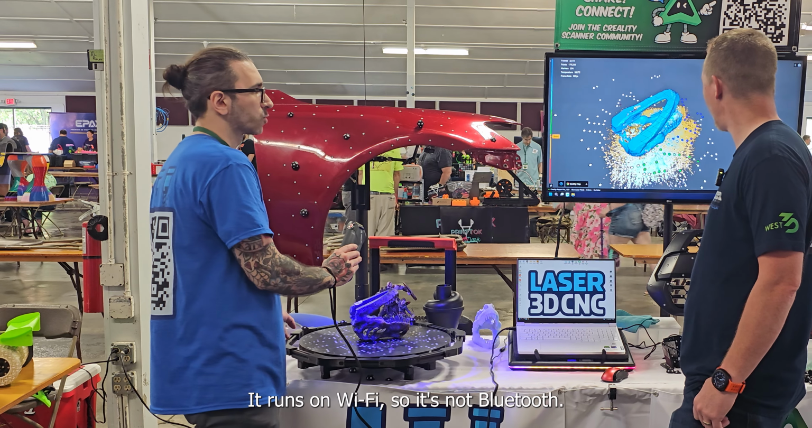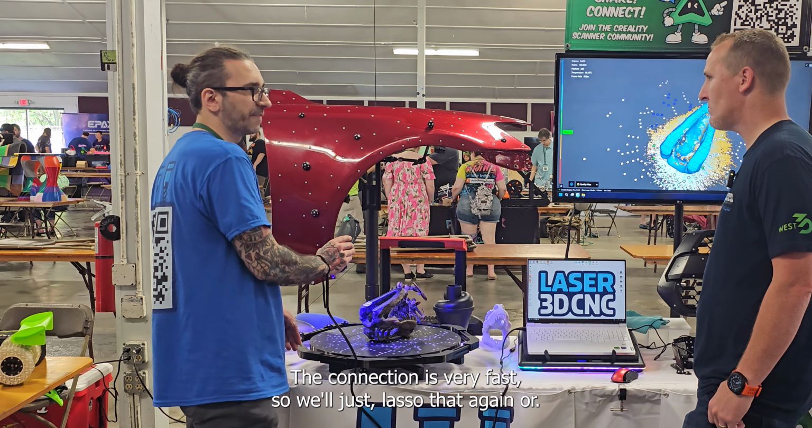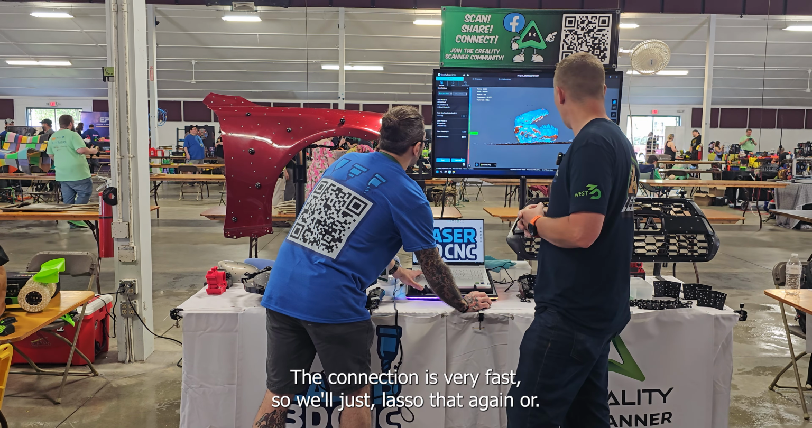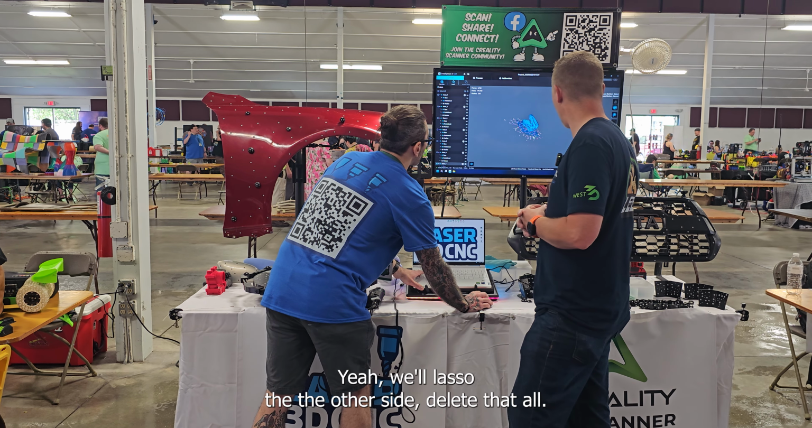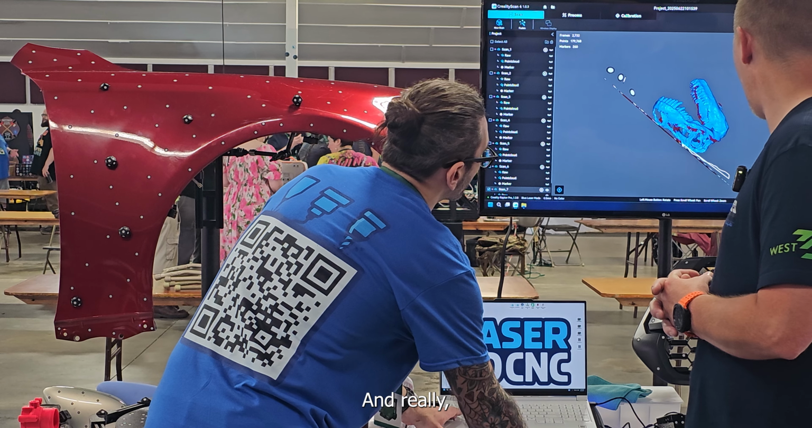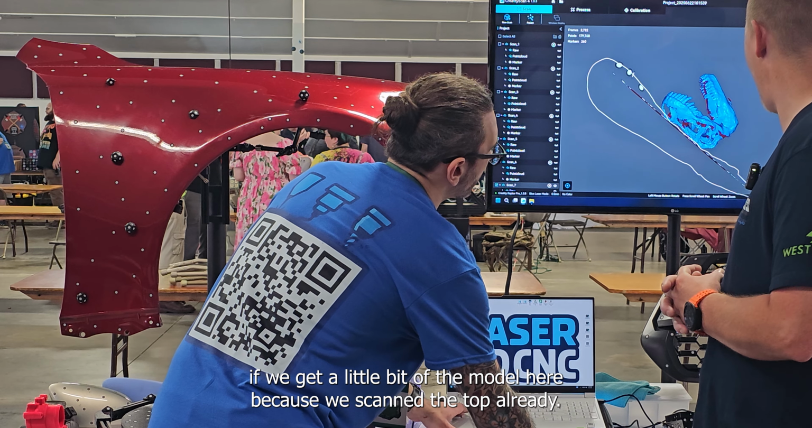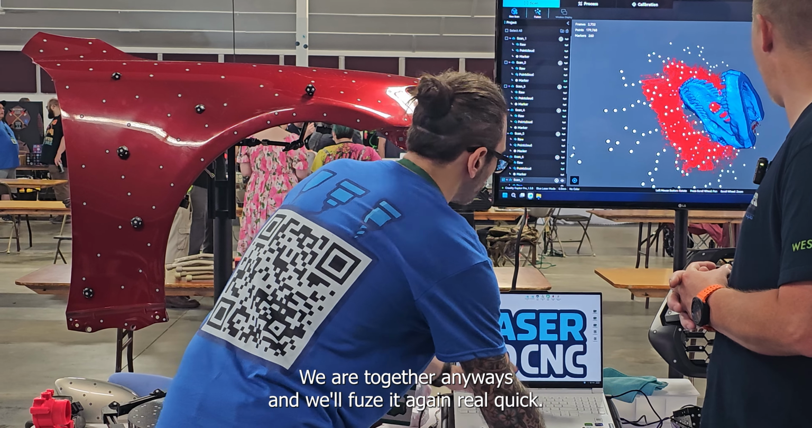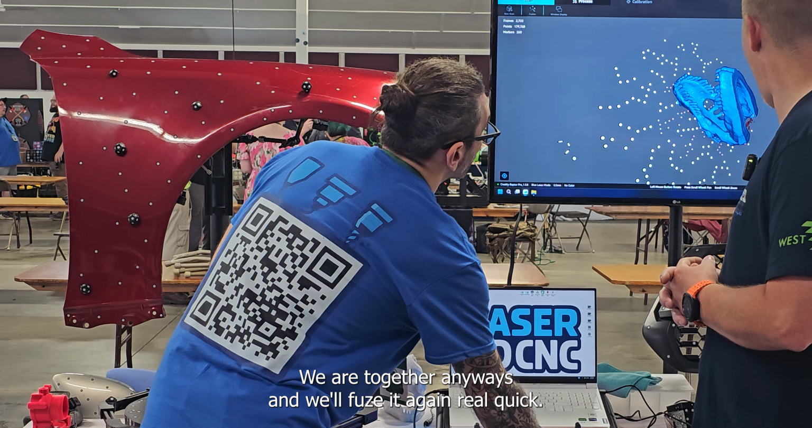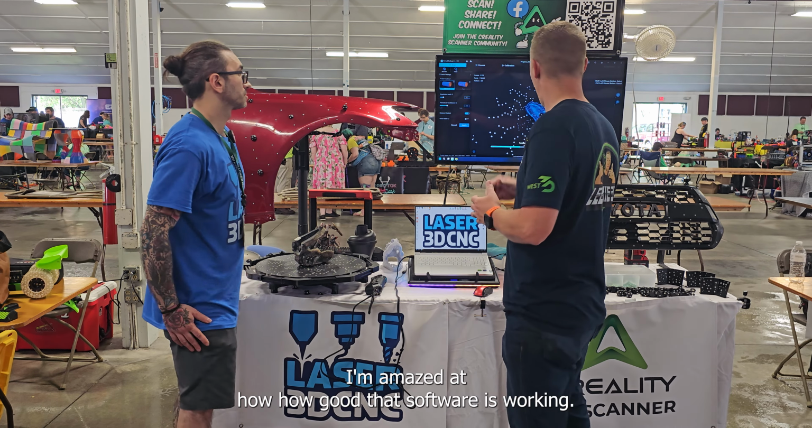Okay. It runs on Wi-Fi, so it's not Bluetooth. The connection is very fast. So we'll just lasso that again? Yep. We'll lasso the other side. Delete that all. And it's super easy. And really, it doesn't even matter if we get a little bit of the model here because we scanned the top already. Yep. Here we are together anyways. And we'll fuse it again real quick. I'm amazed at how good that software is working.